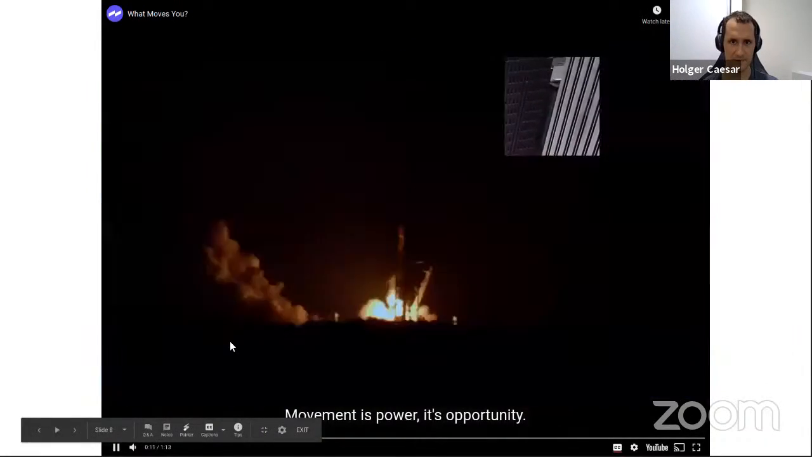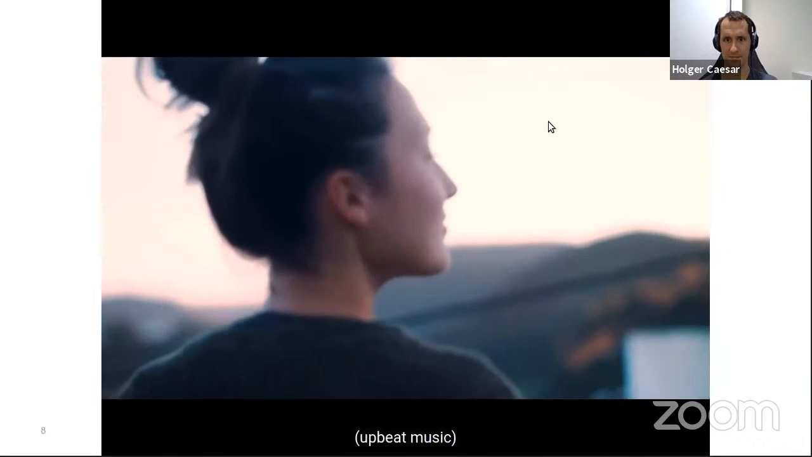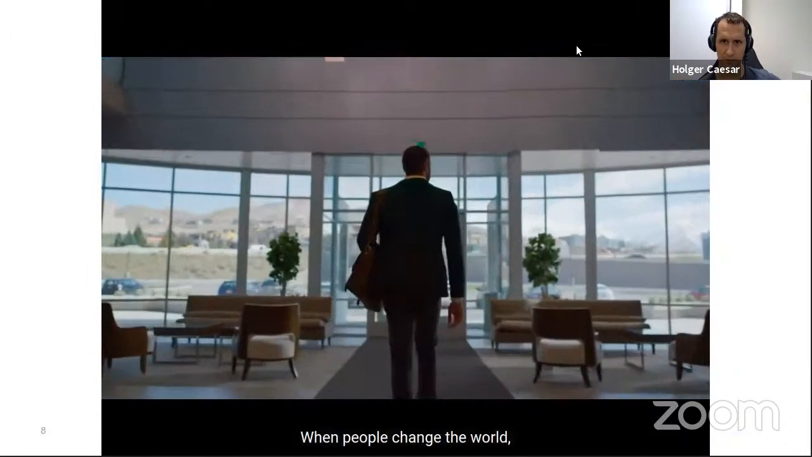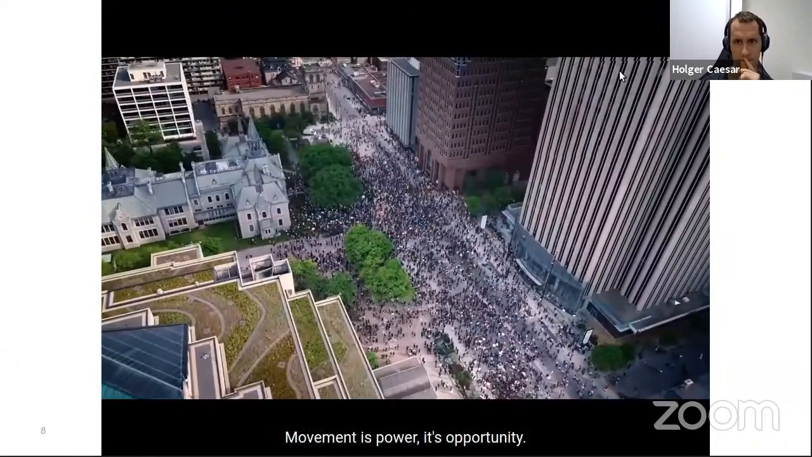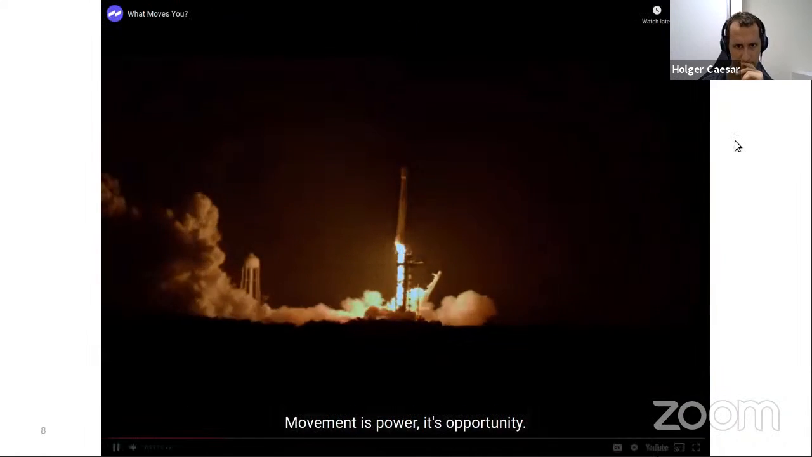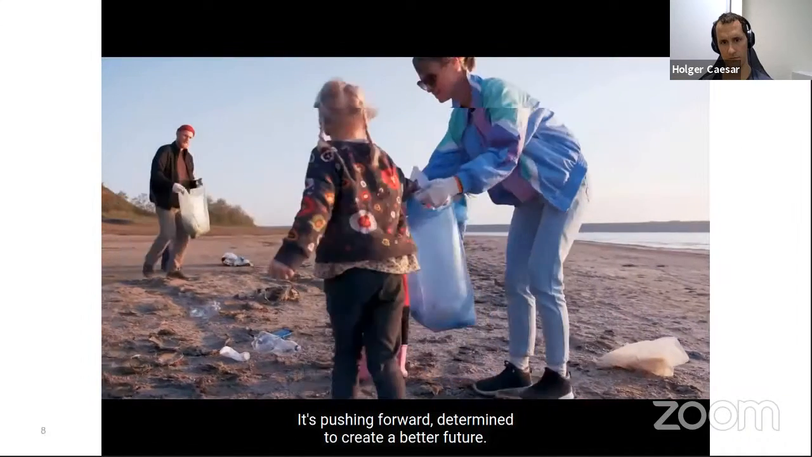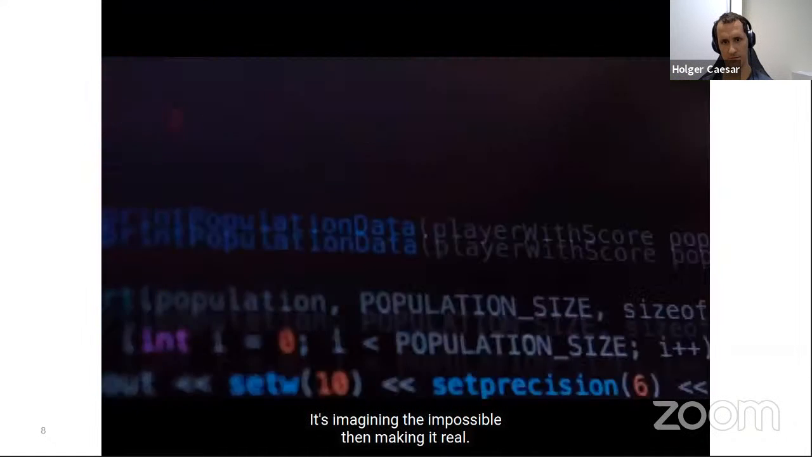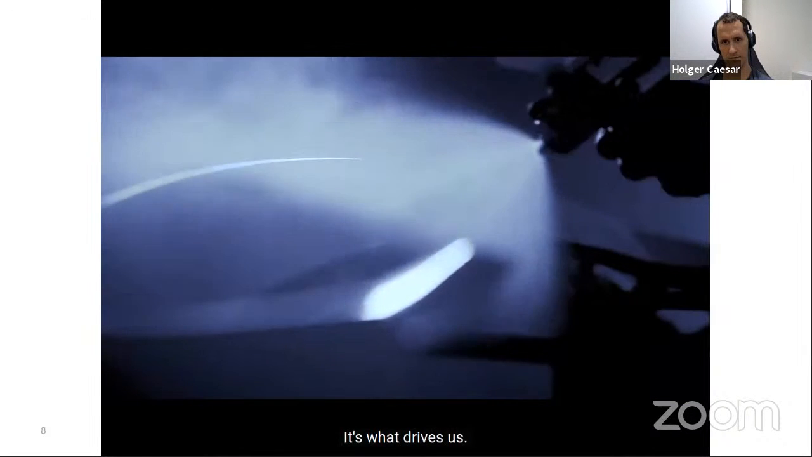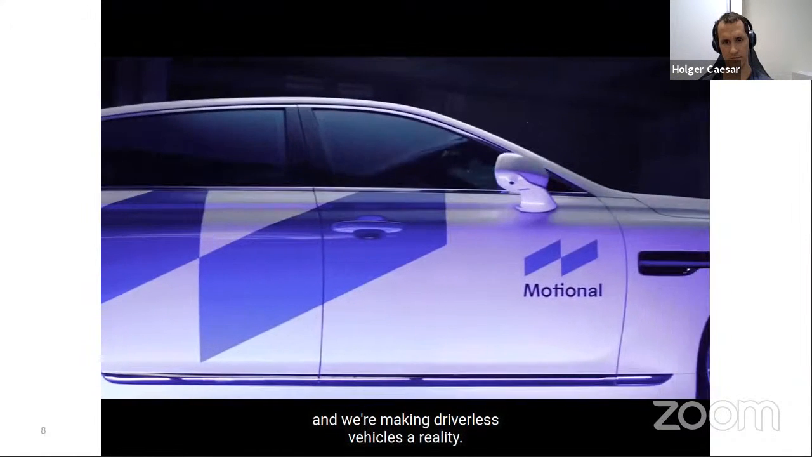It's power. It's opportunity. It's pushing for what moves you. When people change the world, they call it a movement. Movement is power. It's opportunity. It's pushing forward, determined to create a better future. It's imagining the impossible, then making it real. It's what drives us. We are Motional, and we're making driverless vehicles a reality.